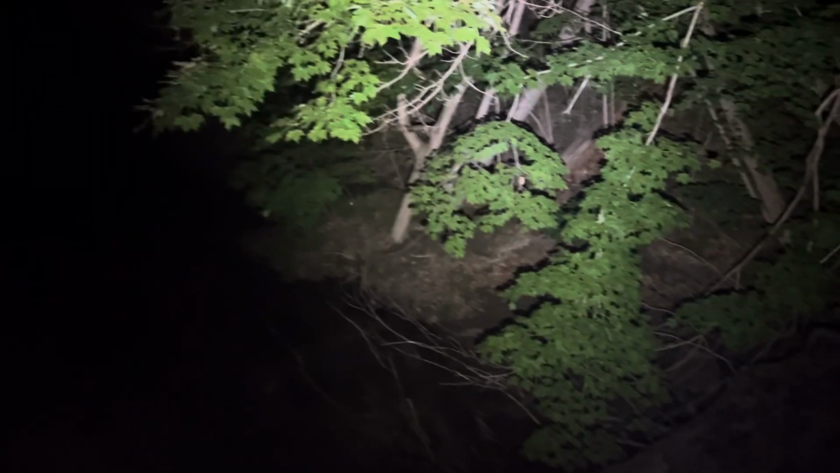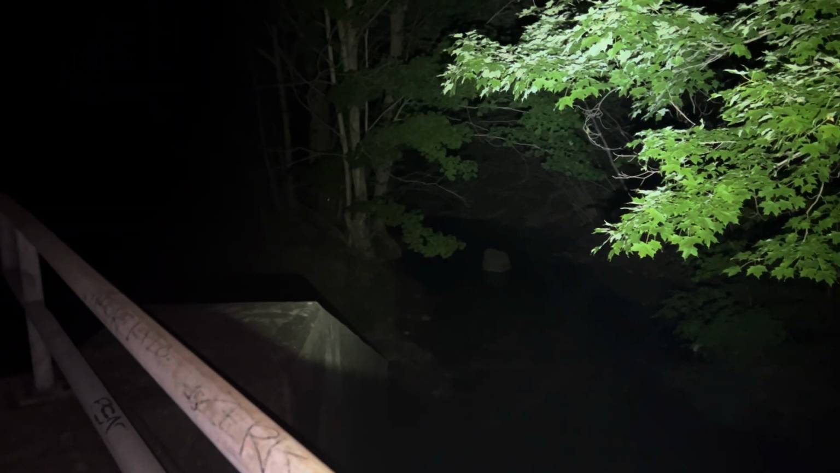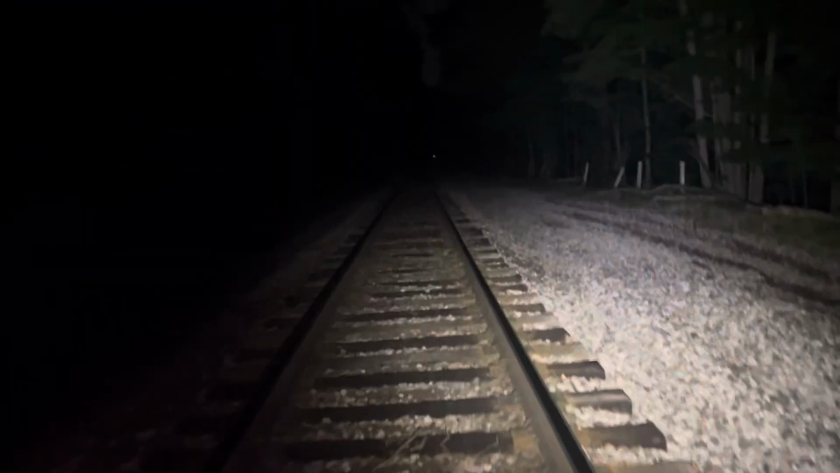Tree down there. I'm trying to get a good angle of this without dropping my camera. Last time I did this, I had the skunk.